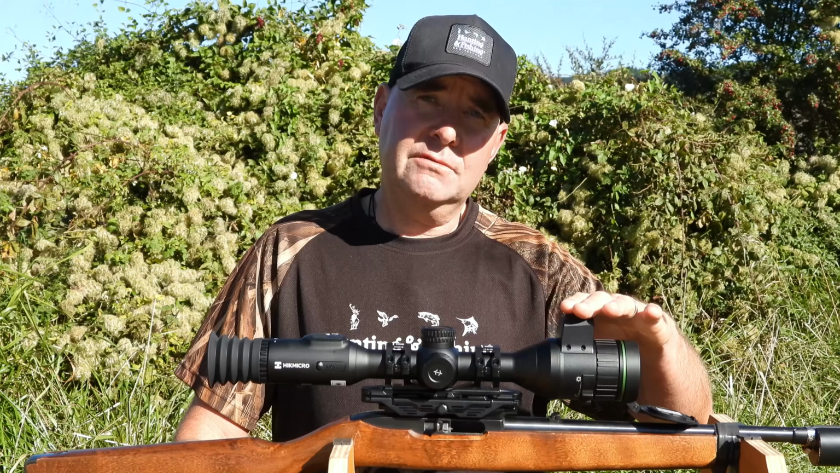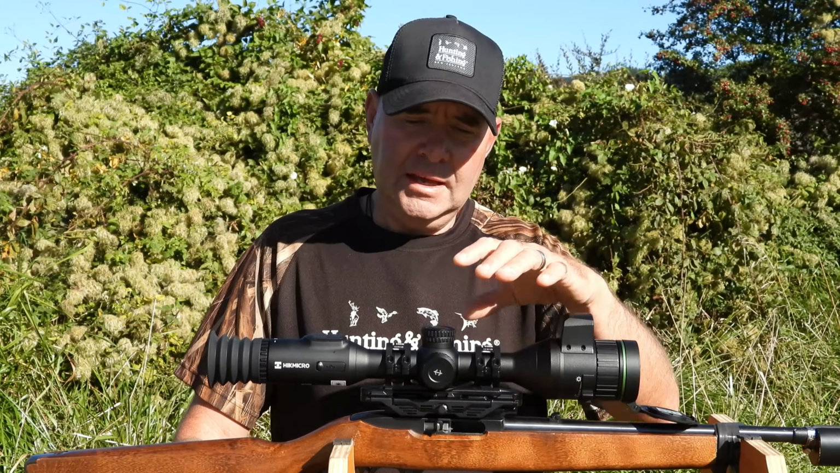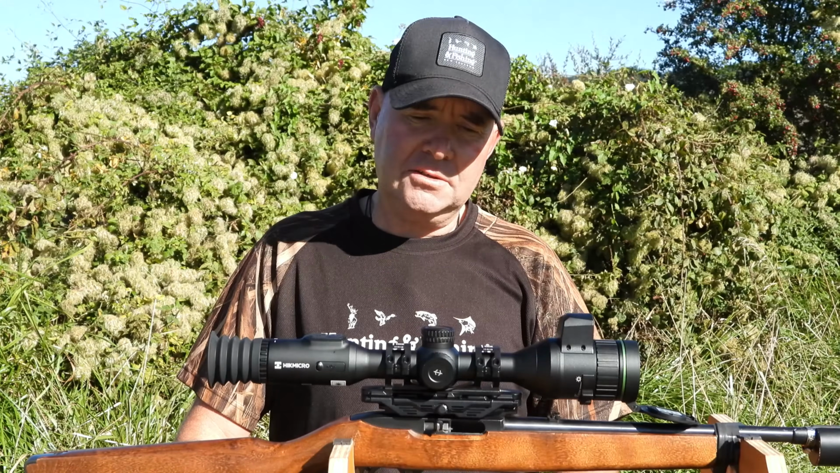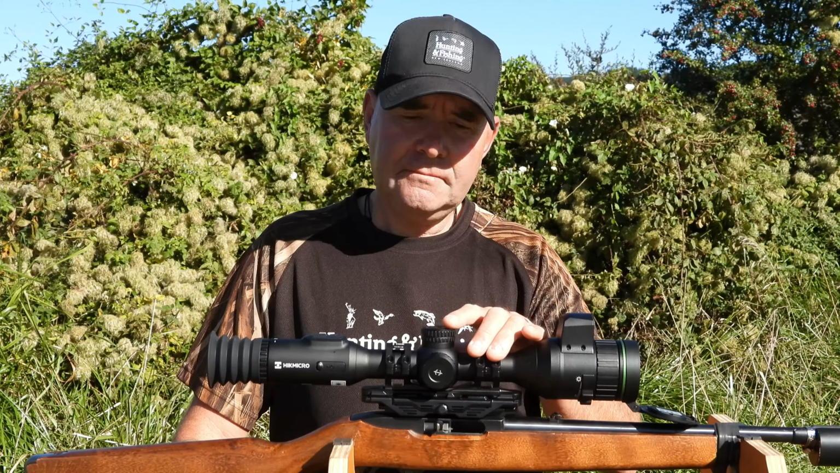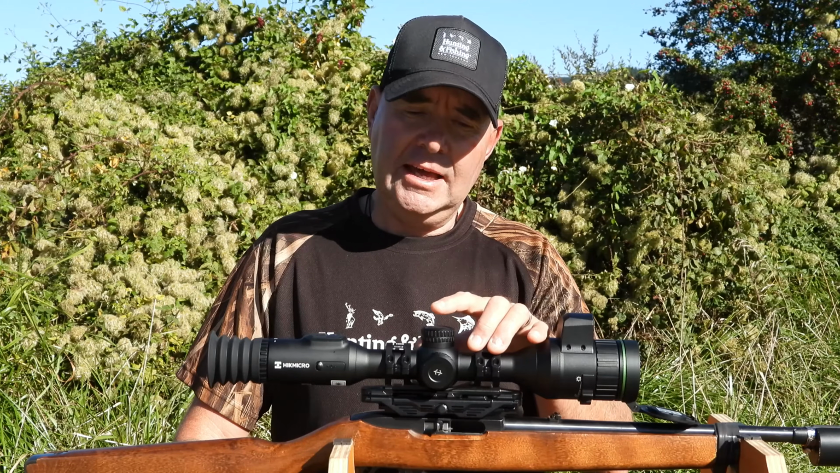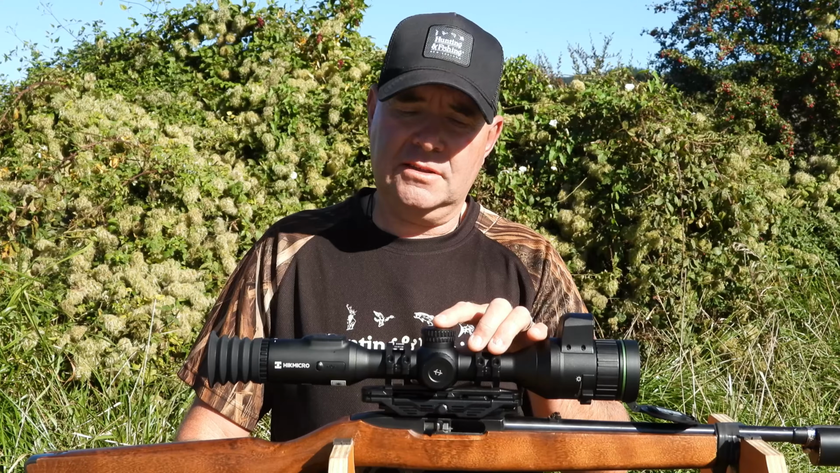This is the laser rangefinder that sits on top. It's a 30mm tube. On my side it's got the same sort of knob there. You unscrew that and that's where the 18650 rechargeable battery slots in. On the top here is your magnification. It does from 3.5 up to 28, so it's got some juicy magnification. And then you push down and give it a long push and it gets into the menu side of things.